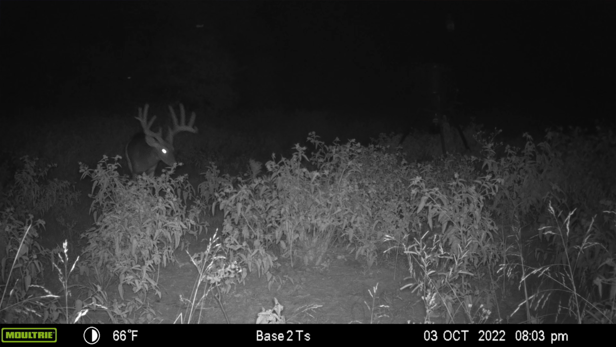The problem is more and more people moved around me after seeing the ranch buck video release, and there were a lot of hunters in the area. There's a high chance with our 8-week rifle season that this buck was shot at some point, and I never got to see him again.